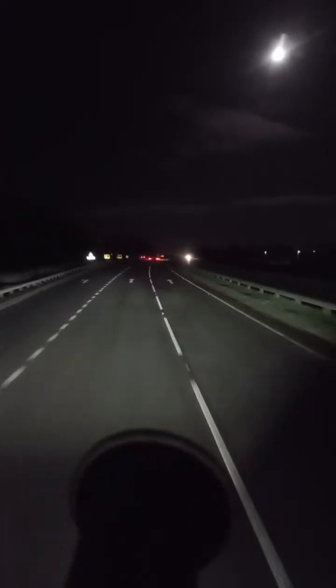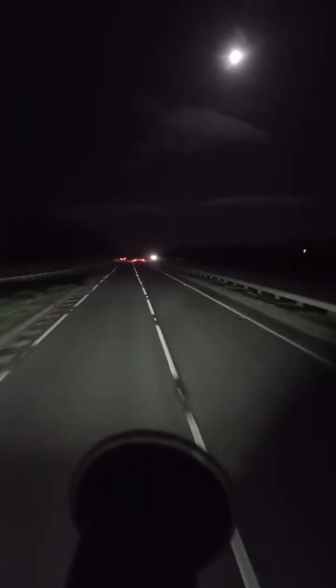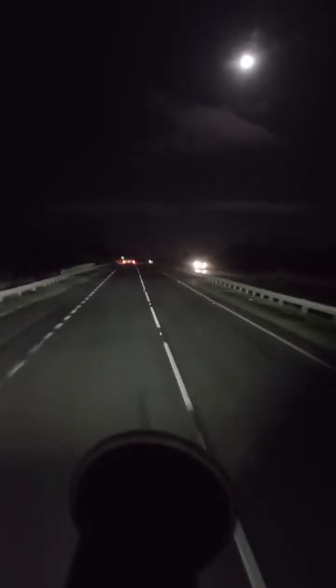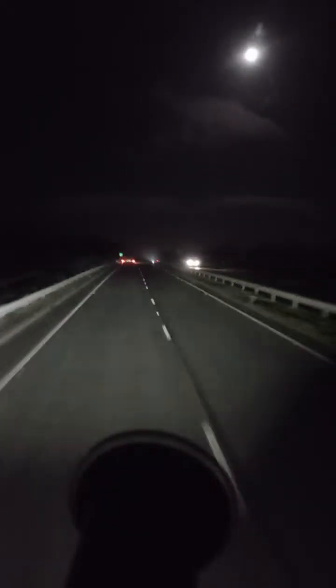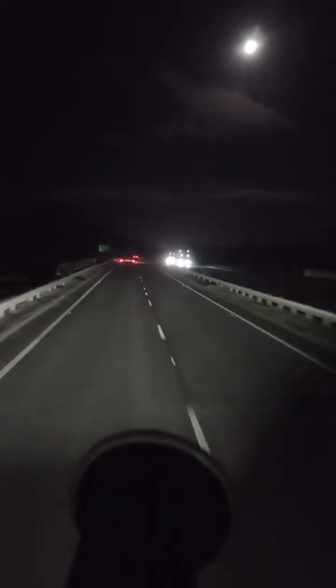So my drive time left for today is 17 minutes. I'll be parking, I think, in the next 10 minutes or so from here. I also want to be left with 80 miles on the clock so that tomorrow it's only 80 miles to go.